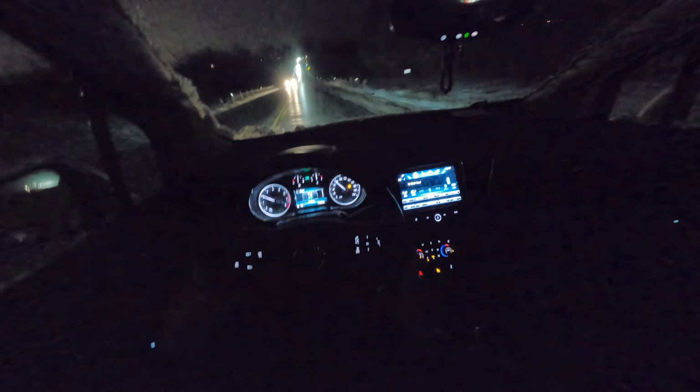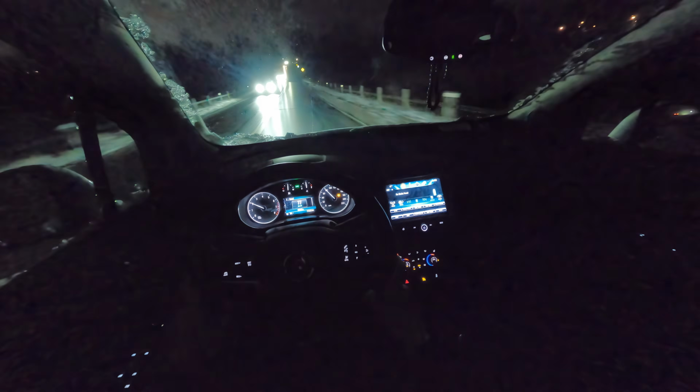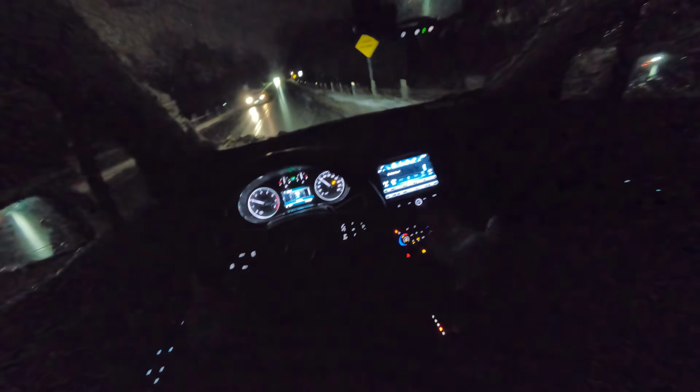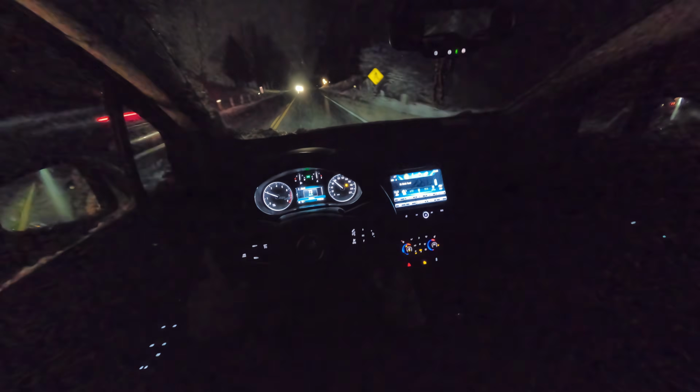Actually, what's not so okay is the blind spots, which are huge. I'm glad that this has blind spot monitoring, because those blind spots are horrific. There's no point in my looking over my shoulder to check my blind spot, because there's nothing to check. It's a pillar.